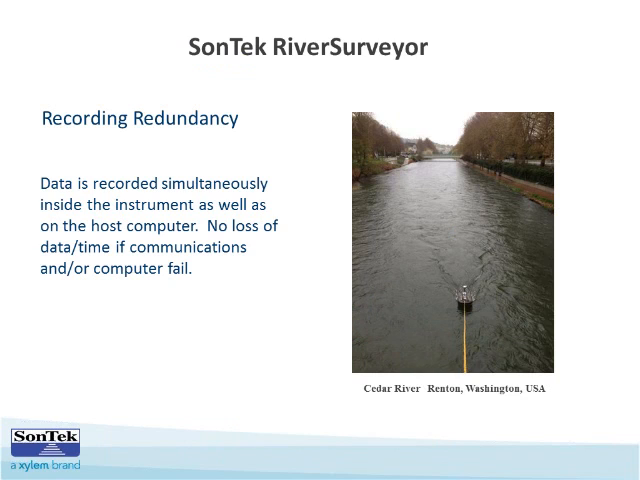For me, one of the most frustrating things working in the field is having to repeat your work. Not only does it add cost to your measurements, it also doubles your time. This happens all too often when you lose communication in the field. One of the things that the RiverSurveyor system does is it records data simultaneously on the instrument and on your computer. So what this means is that if you lose your communication with the profiler, the data continues to be stored on the instrument.